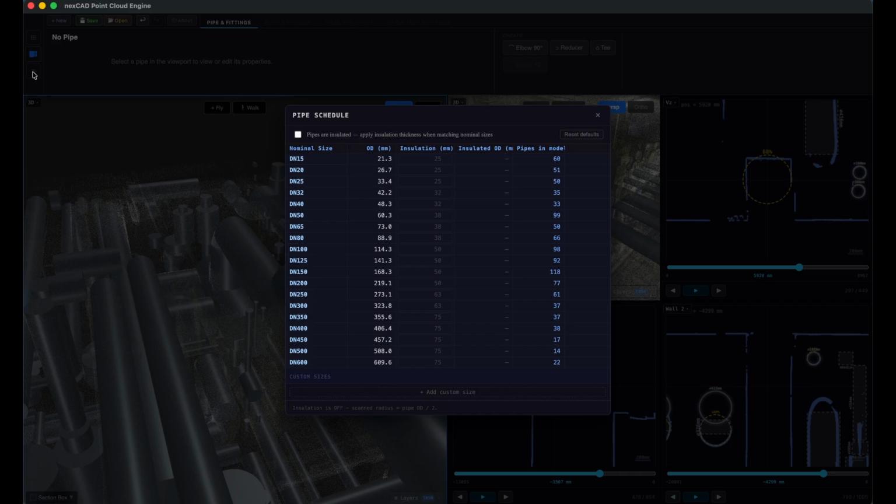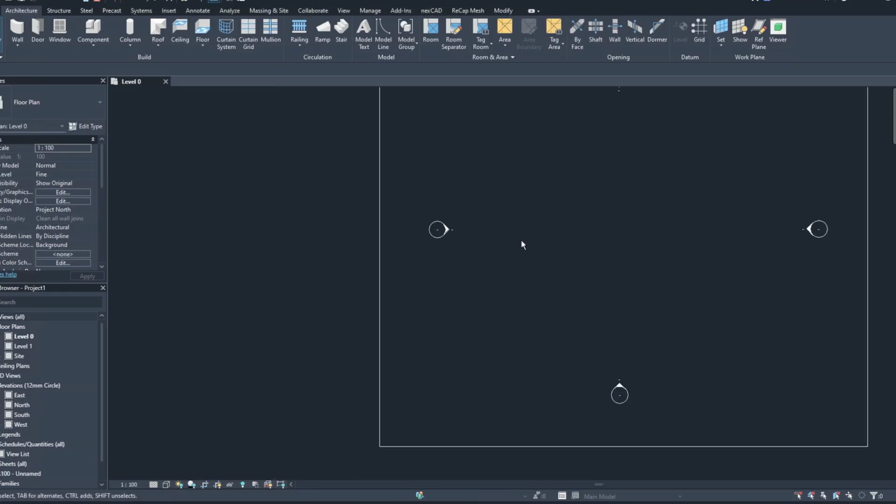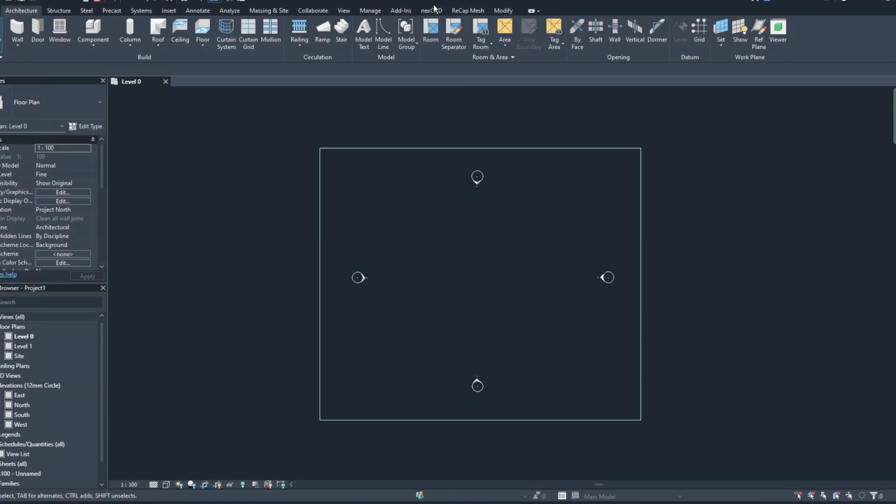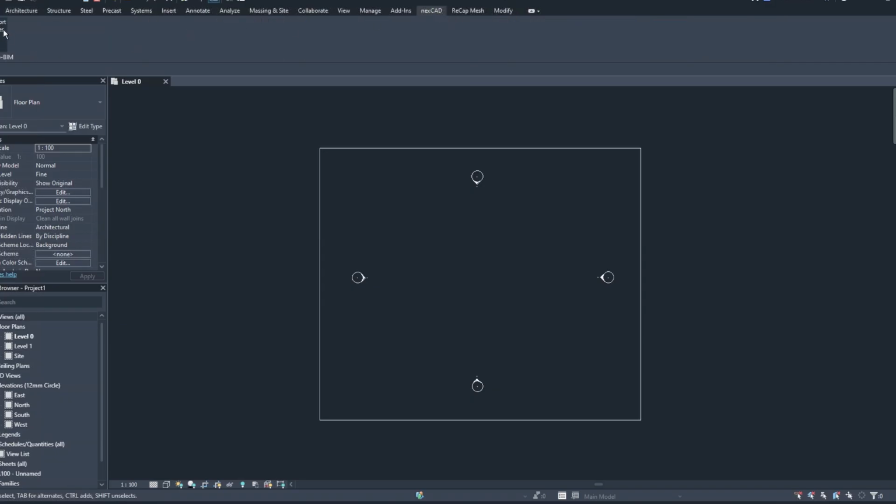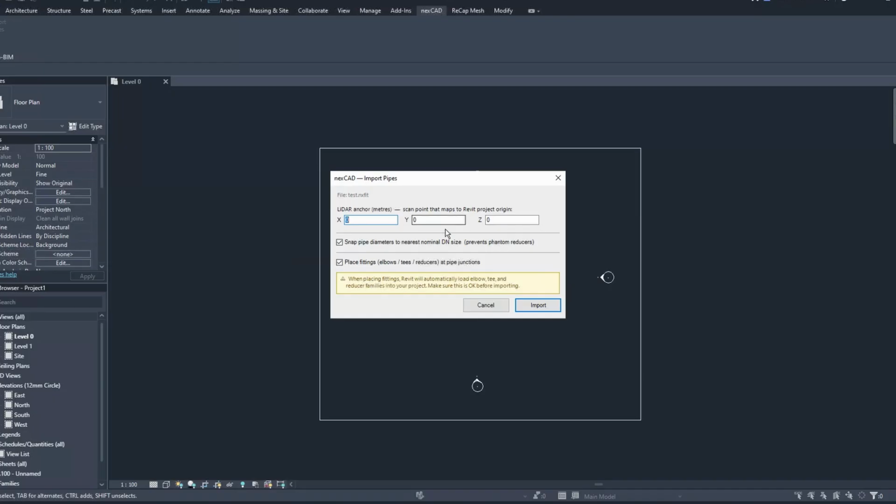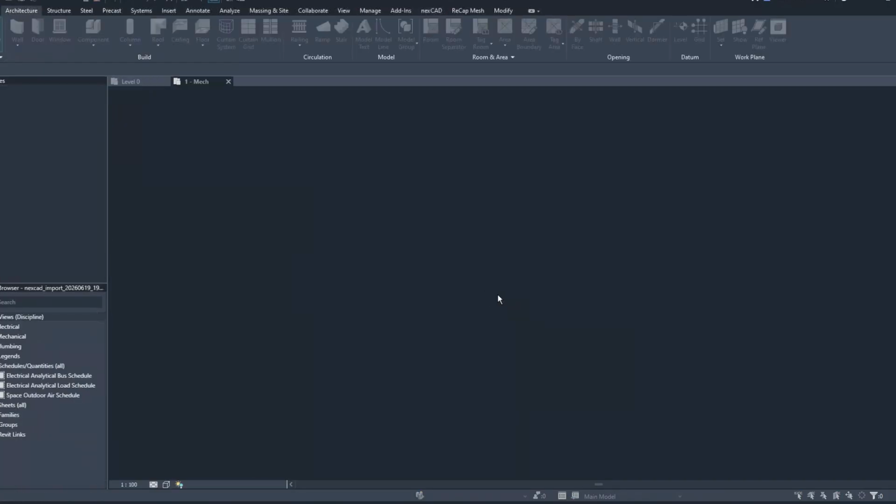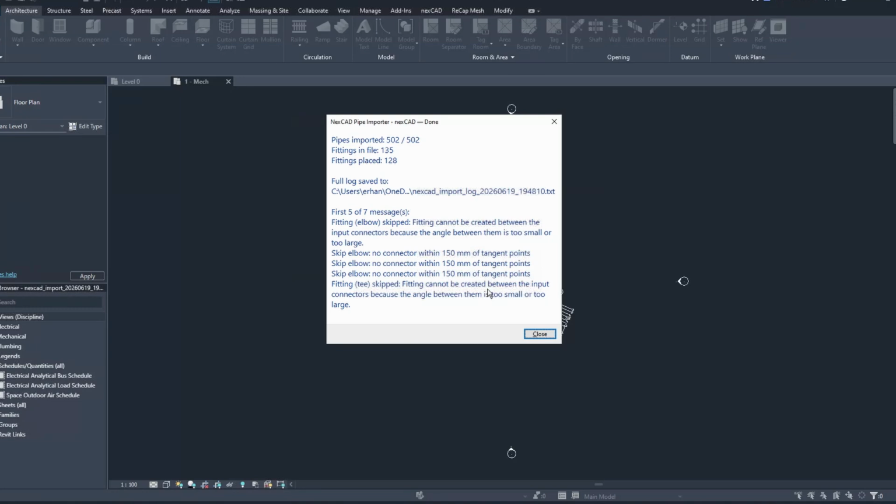Once everything's connected, I open the pipe schedule, fill in the data, and save. And by the way, the app auto-saves every 2 minutes anyway. Then, with the add-in installed in Revit, I just call up the saved file. And here it is inside Revit.